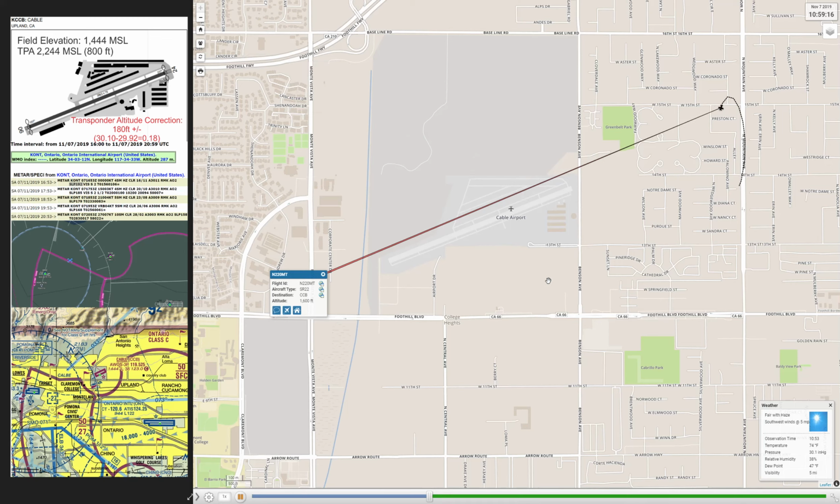Corrects, overcorrects. And that's where, unfortunately, the aircraft went down.